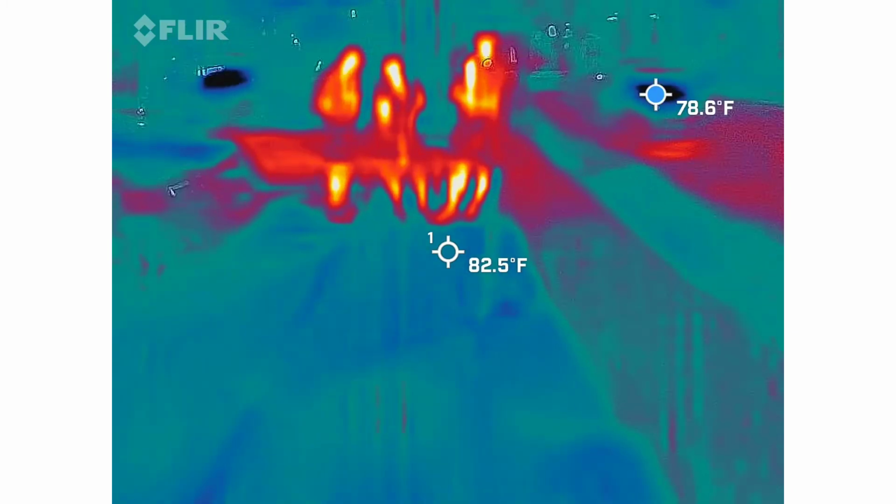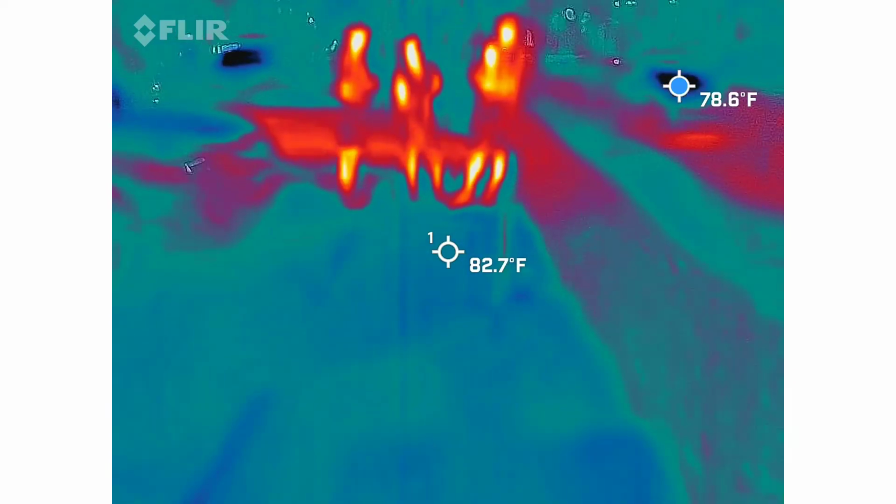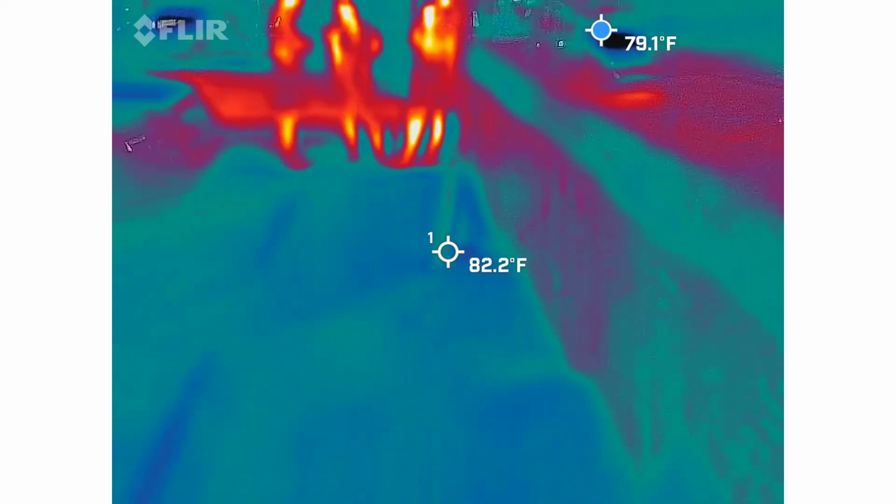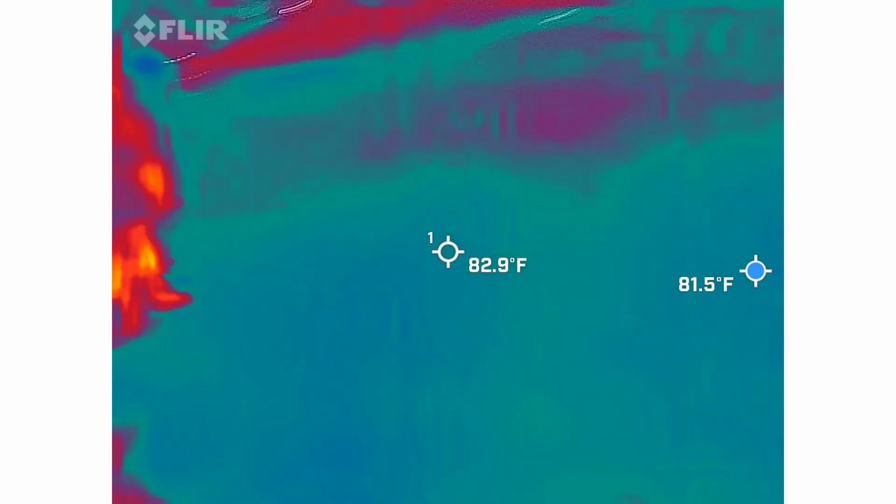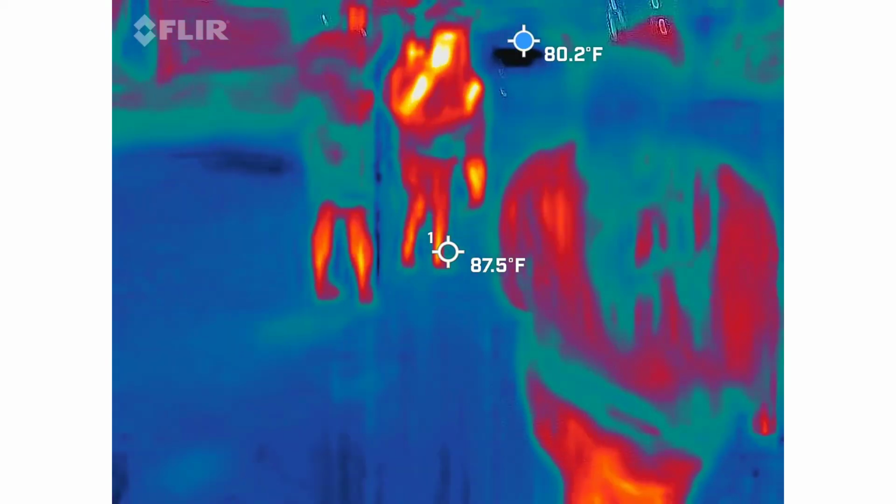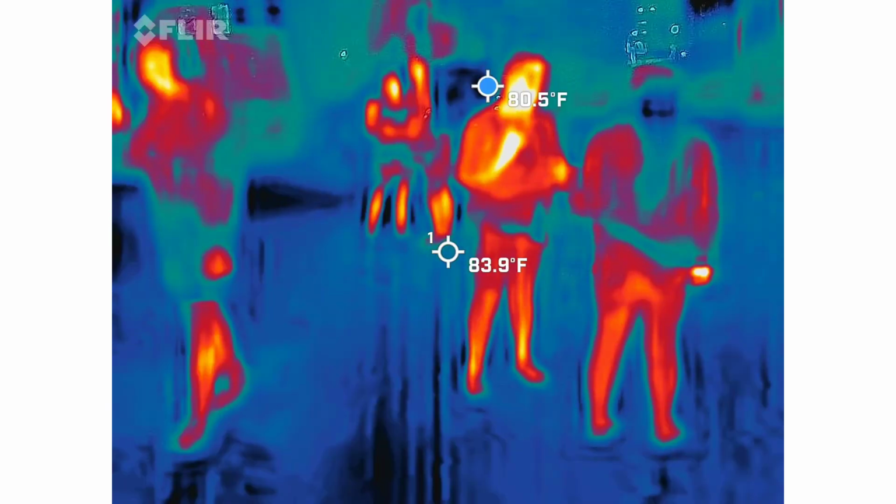What are those? Like the look for like diamond things? Look for the blue. That's just like car windshields. It makes sense.